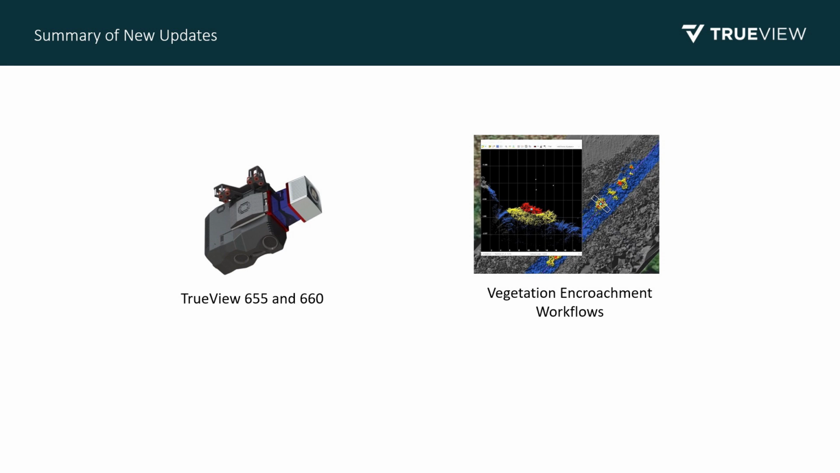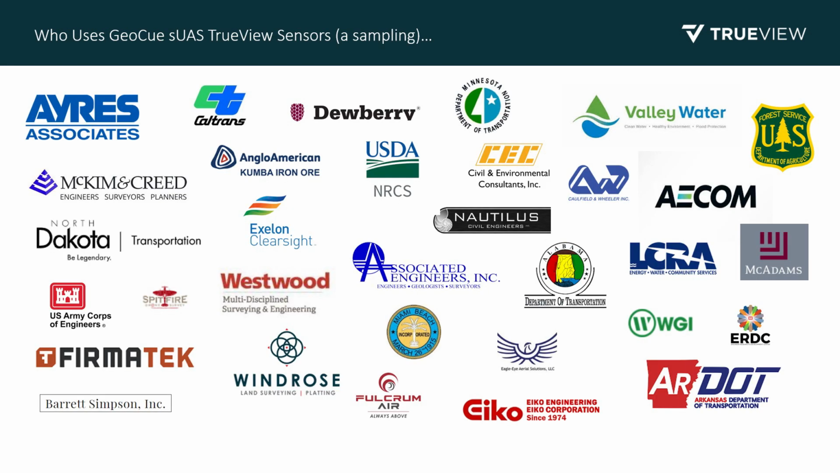In summary, this is the start to a hefty agenda of new developments from GeoCue. The TrueView 655 and 660 build on the importance of collecting quality imagery simultaneous to the LiDAR. The new vegetation encroachment tools are powerful, and users benefit from having a single tool to address many different applications. GeoCue's customer base is diverse. We range from small survey and engineering firms to numerous government agencies. We're a nearly 20-year-old firm with extensive experience on supporting our customers' needs. Our aim as a provider is to be a single stop for implementing drone LiDAR into your business. We achieve this by delivering hardware, software, and training from one vendor.